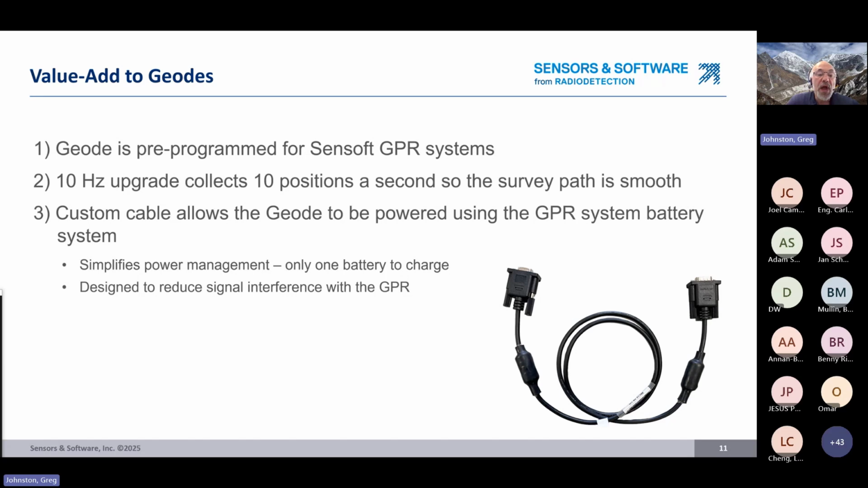Now, we have some value adds to the Geode that we're providing with the GPR systems. We're not just reselling the Geode. There are some things that we've done with the Geode that add some value to this process. So the Geode is pre-programmed to work with Sensors and Software GPR systems. If you just buy a Geode and plug it in to our system, they're not going to talk. The data logger is not going to talk to the Geode. But there's some programming that needs to be done, and that's all looked after when you get the Geode from us.